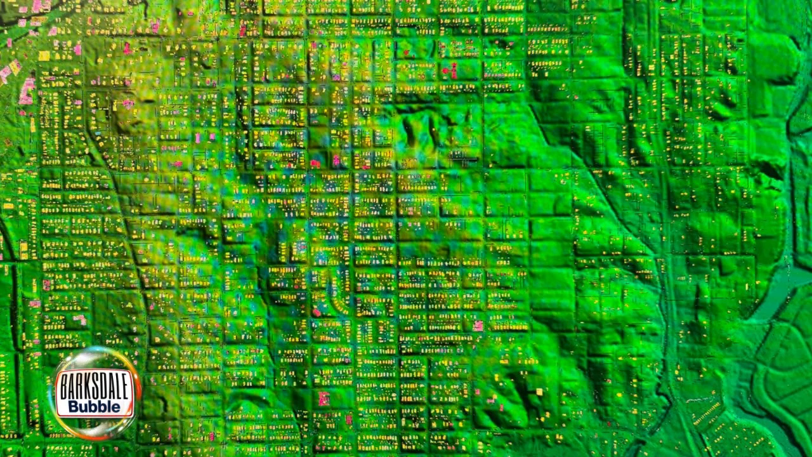I can look and see when something was built within reasonable time constraints based on when the Sanborn folks came. They mapped every village, town, and city in the United States between 1867 and roughly the mid 60s.